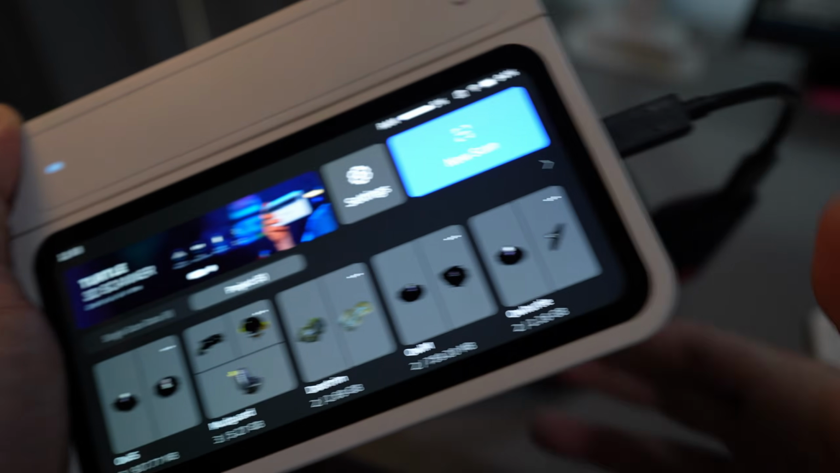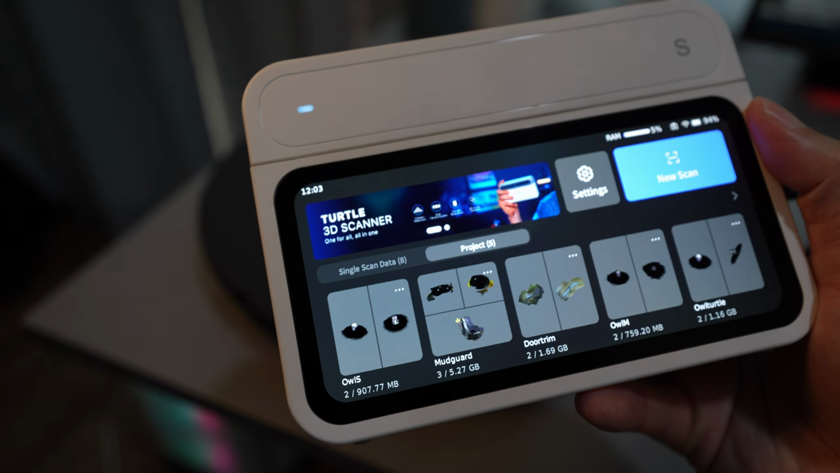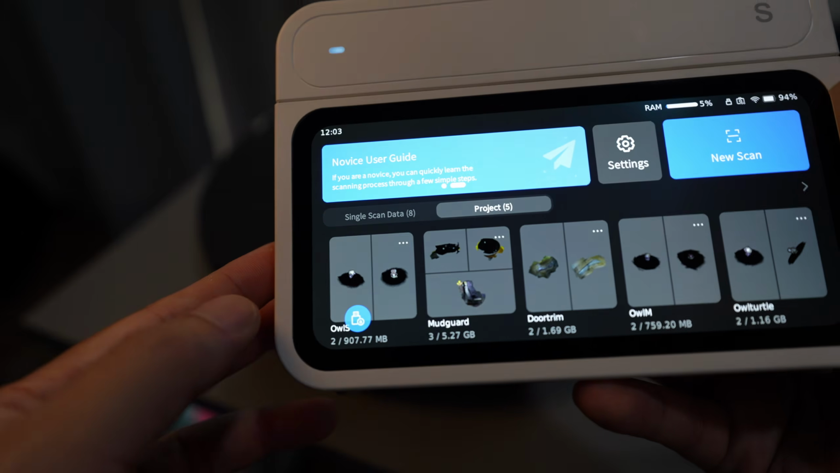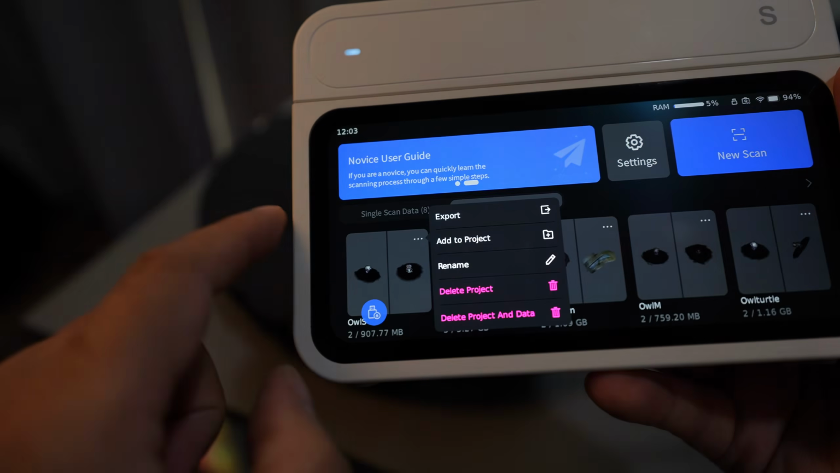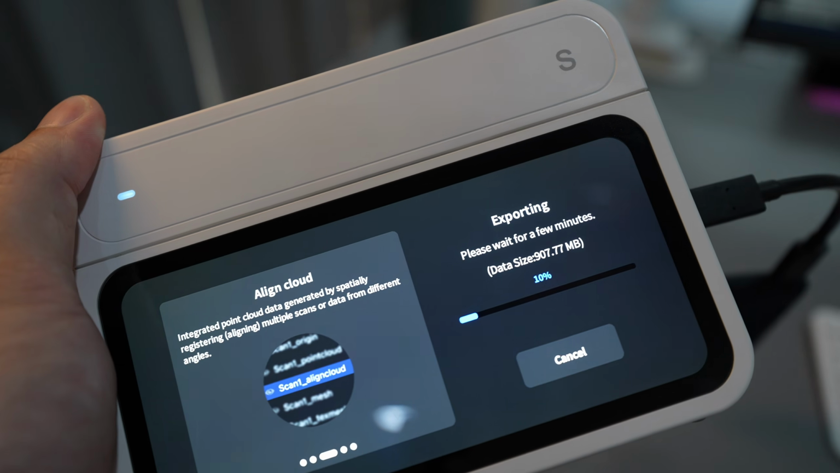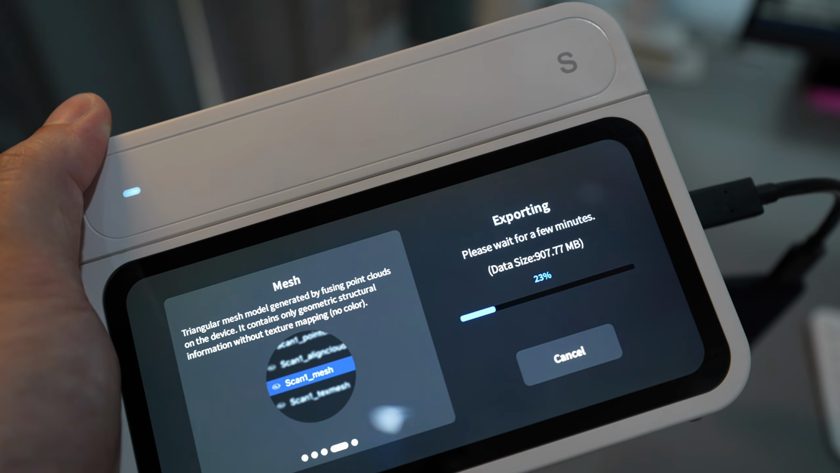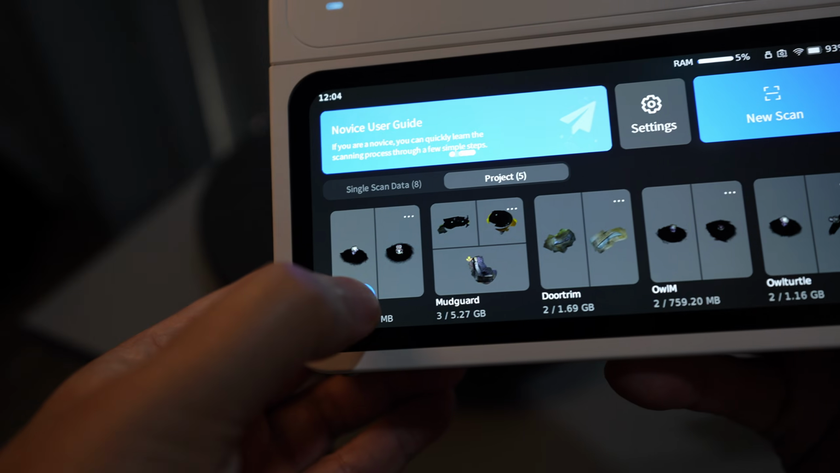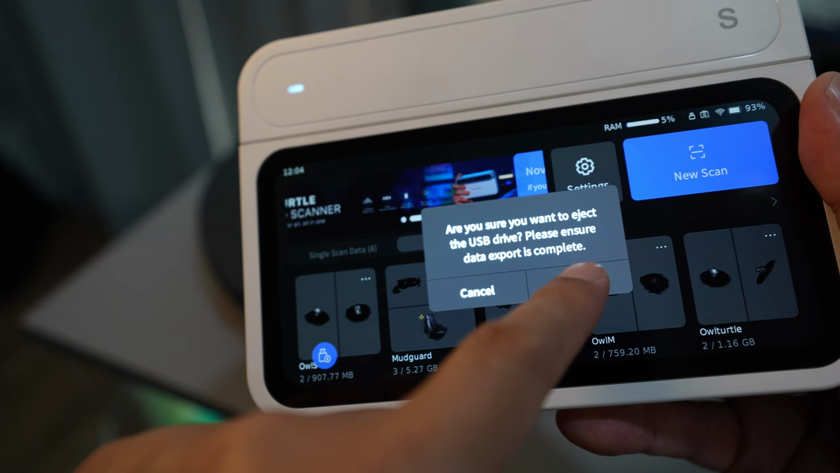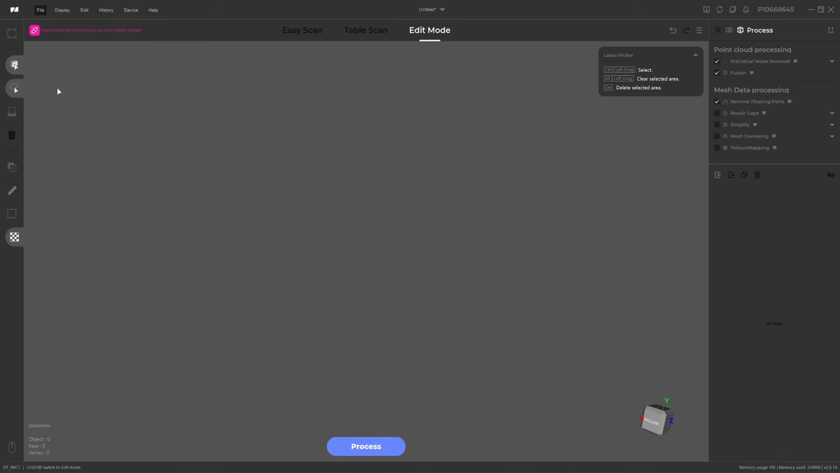So instead, I will export using the NVMe drive, wait for the USB indicator to show up, then tap on Export. This time I will select USB drive, and the writing speed to the USB drive is very fast. Before removing the USB drive, press this icon to safely eject it. In JM Studio, click on Import and select the export file from the USB drive.